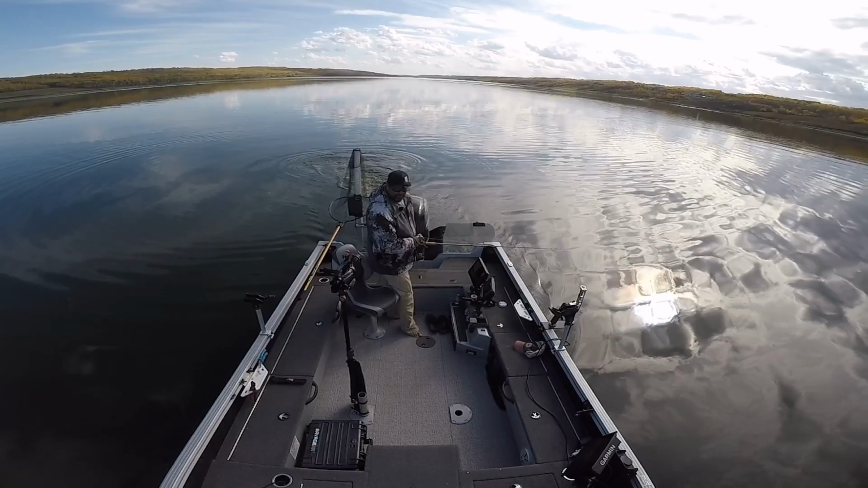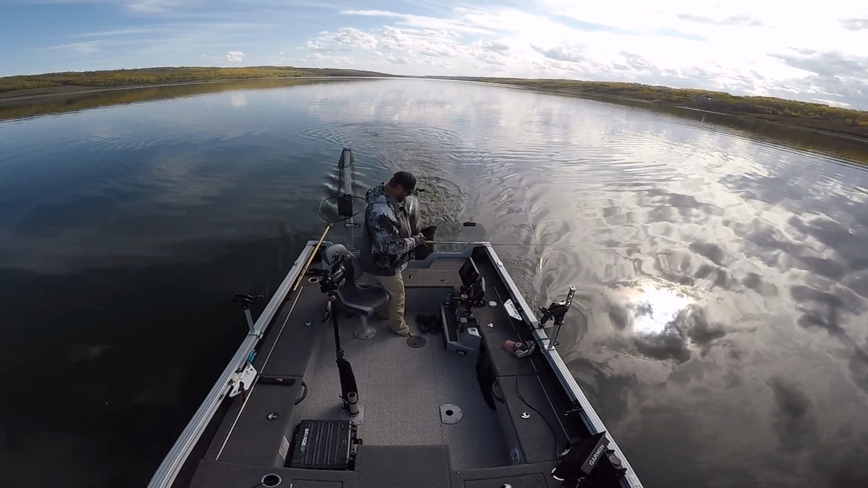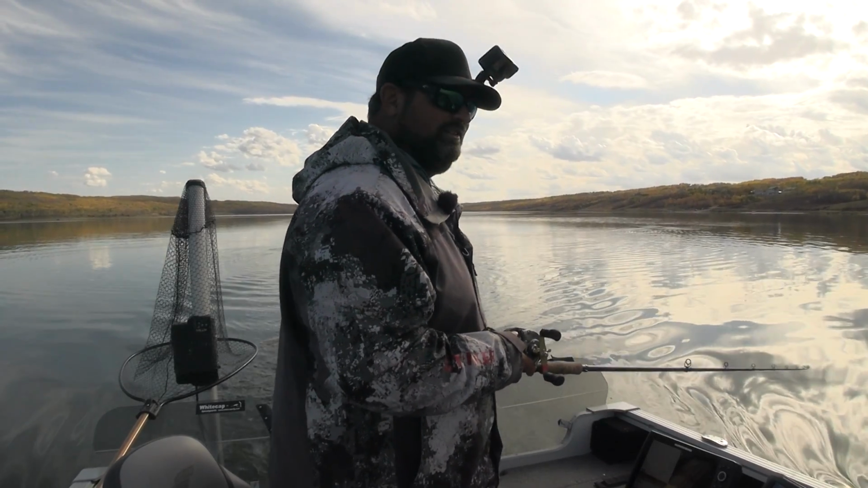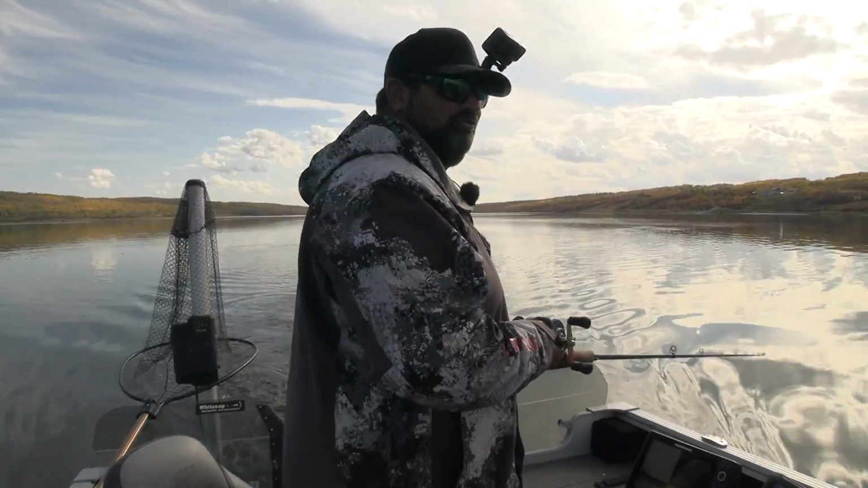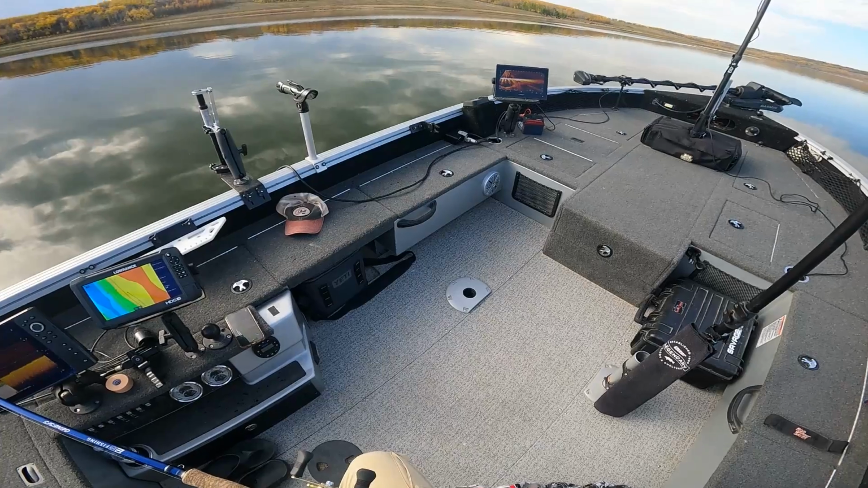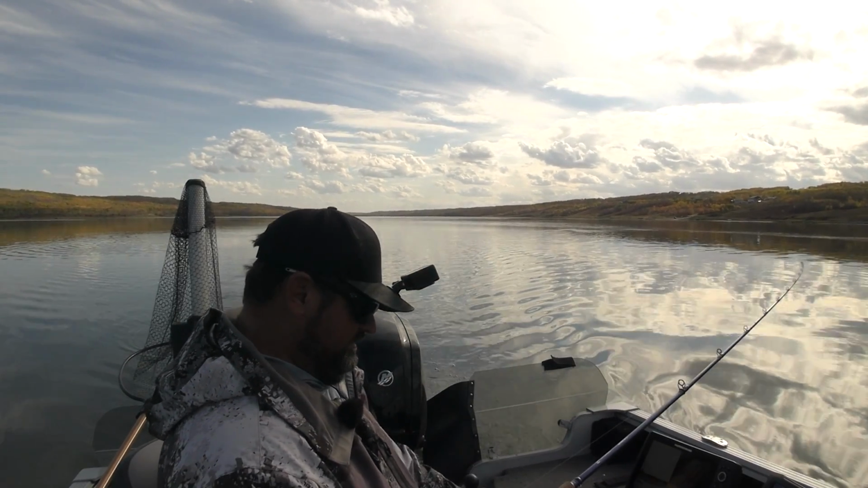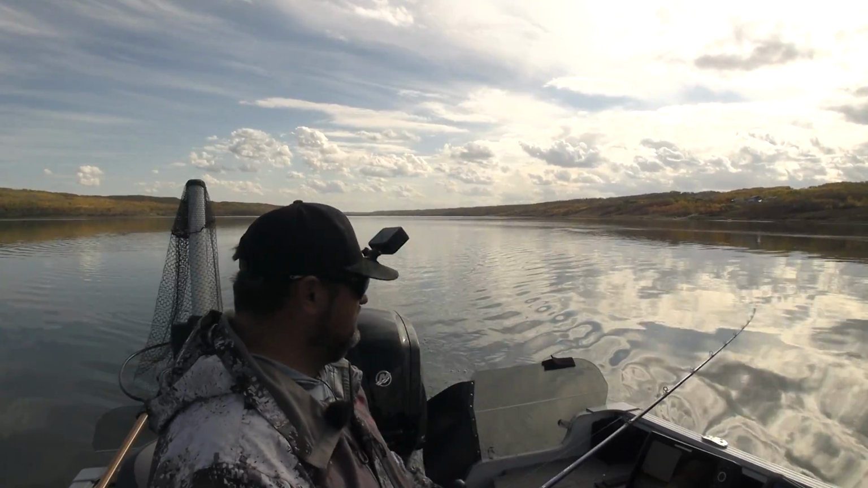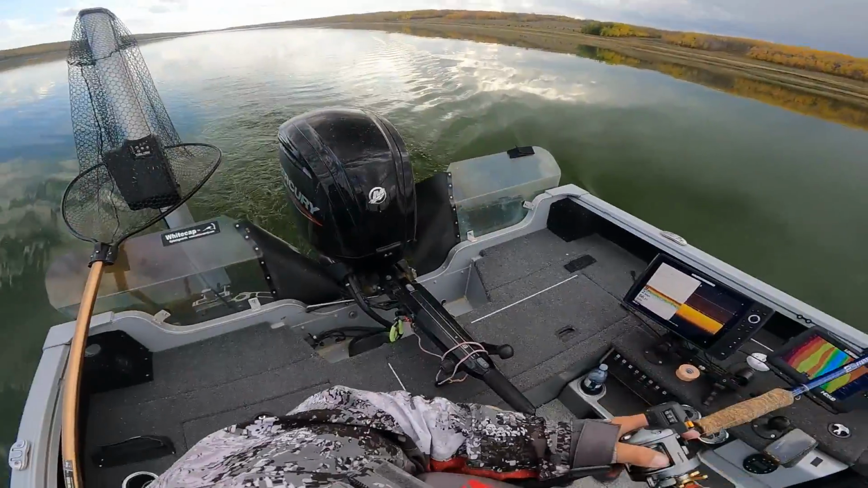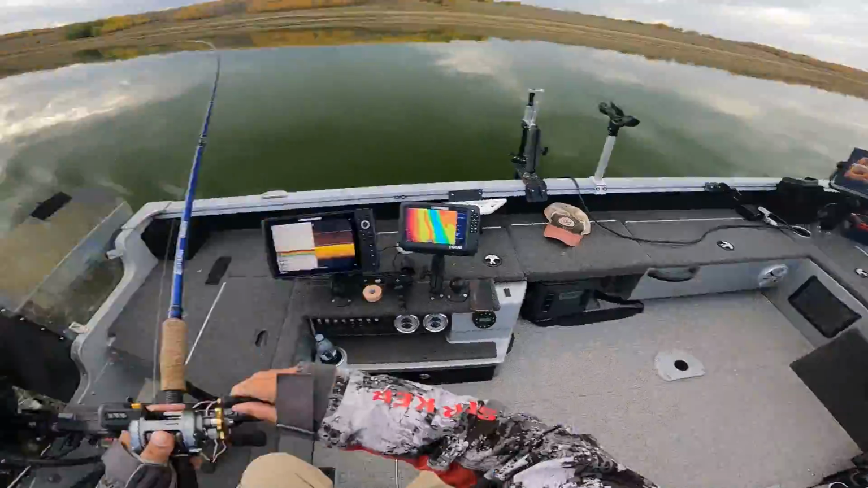I like this short lining, deep diving cranks. This is good. I've got less than 40 feet of line out all the time, so when it happens, it's right there. I got 26 feet of line out right now, in 10 feet of water. Cranks down about 9 feet. I like this. Oh, there we go. Little guy. Short leash cranking.